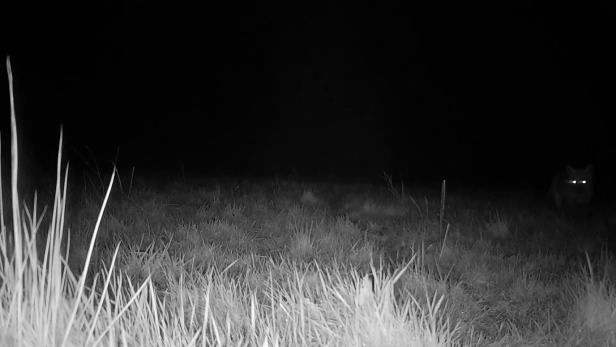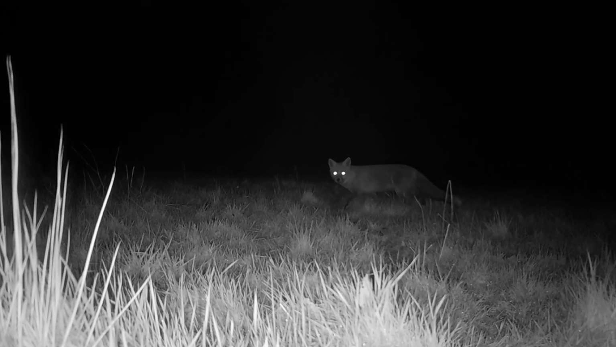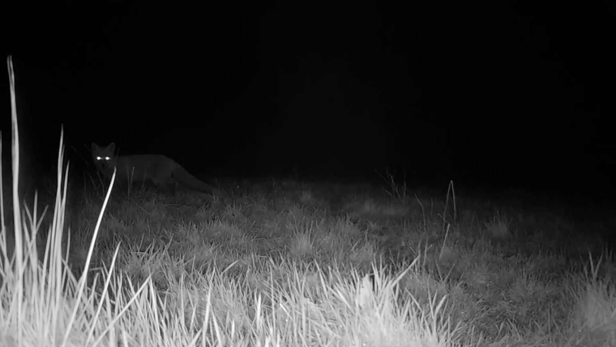They really are lovely animals. You can see how shy and elusive this one is. He's not going to be easy to get a picture of. He's walking across the screen there. Could be limping very slightly, this fox.